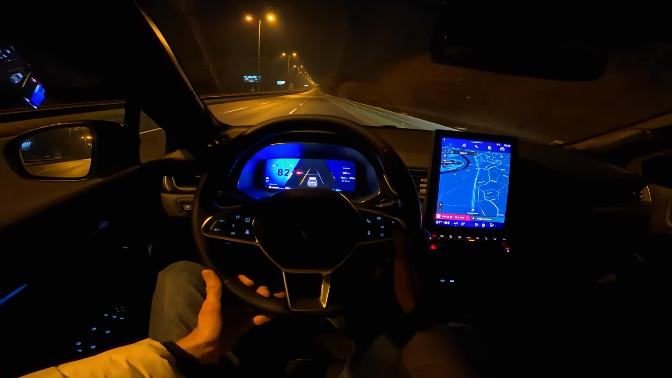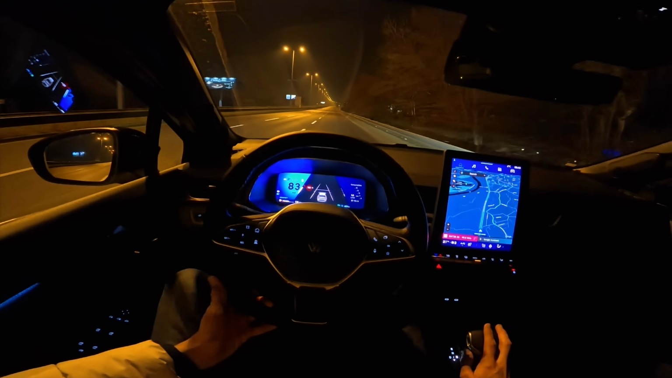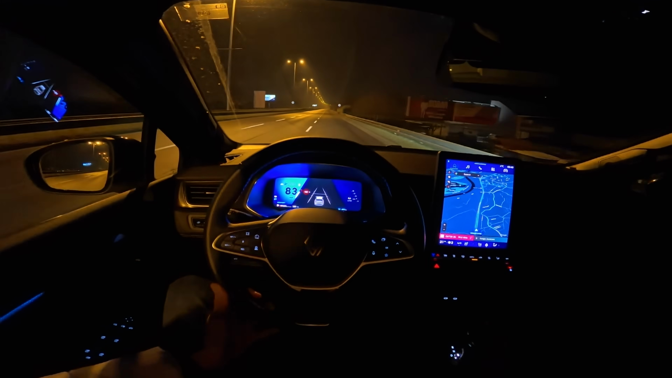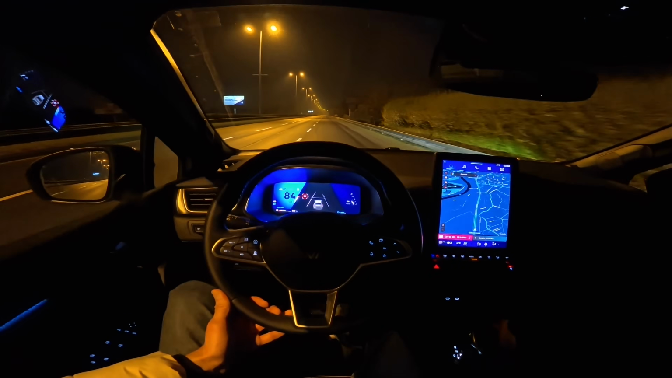Let me just show you here. We have speeded up a little bit on the highway, so we're at 4.6, but still, this is like diesel figures. Come on.